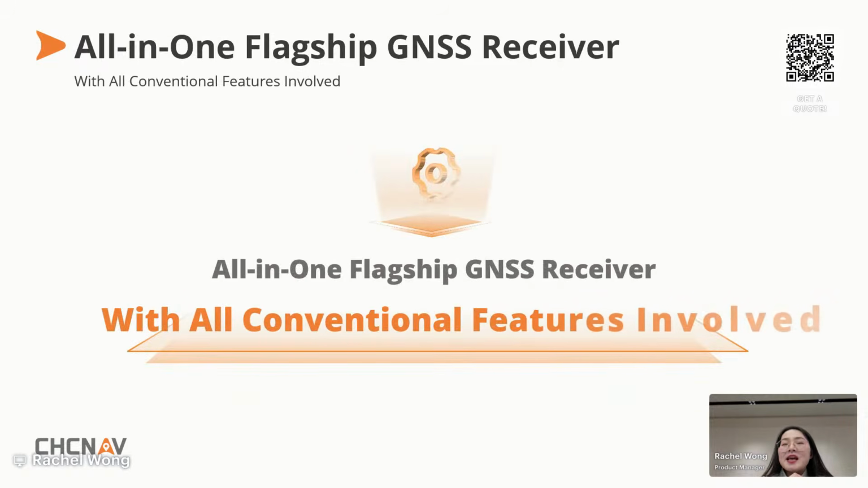So what you have seen today is only part of ViLi i100. As a true flagship, it also delivers everything you already expect from a professional GNSS RTK receiver in a compact device.